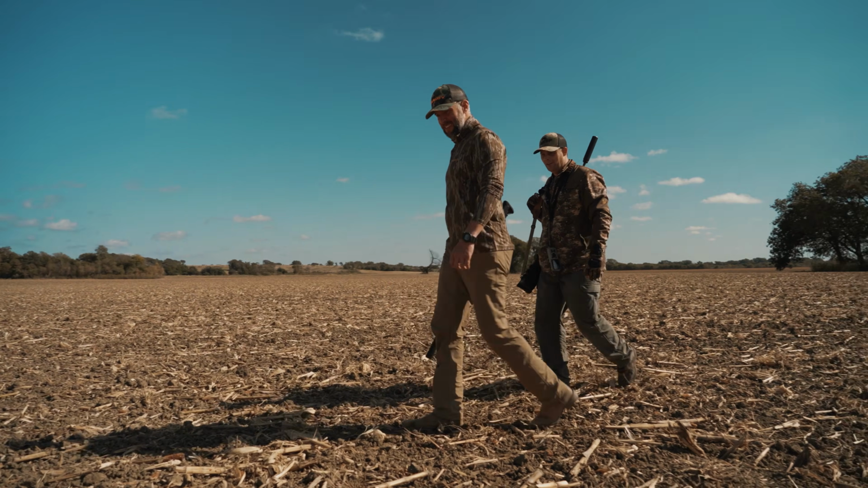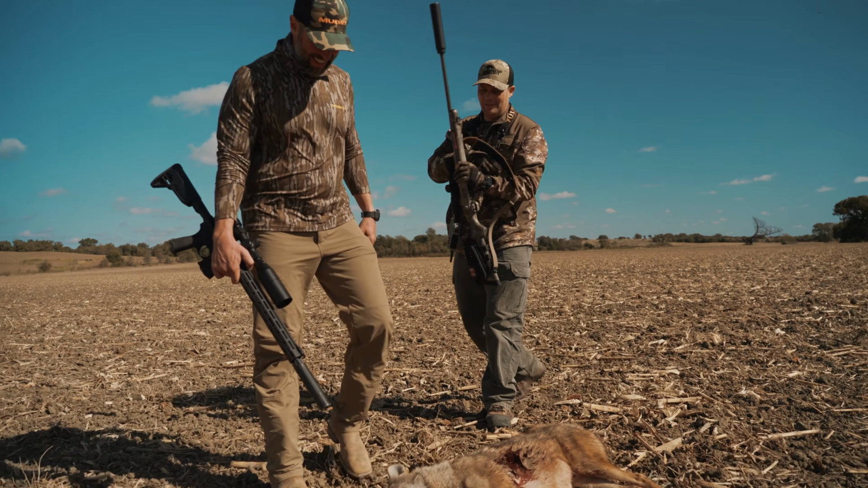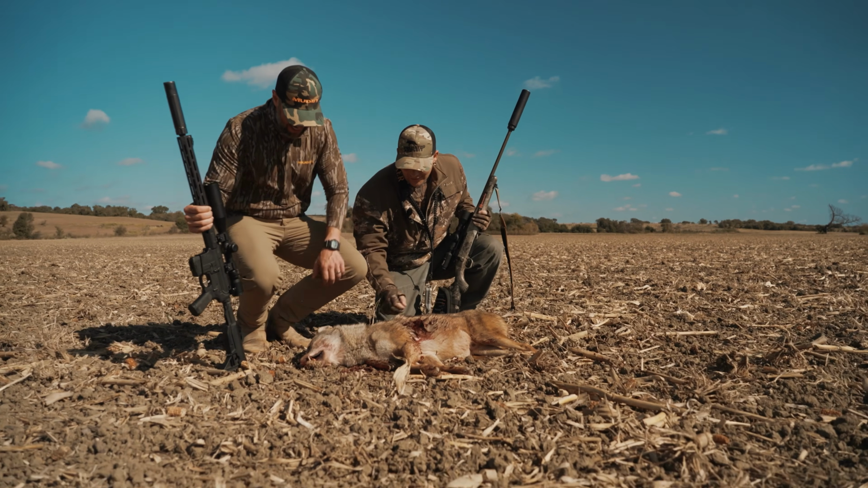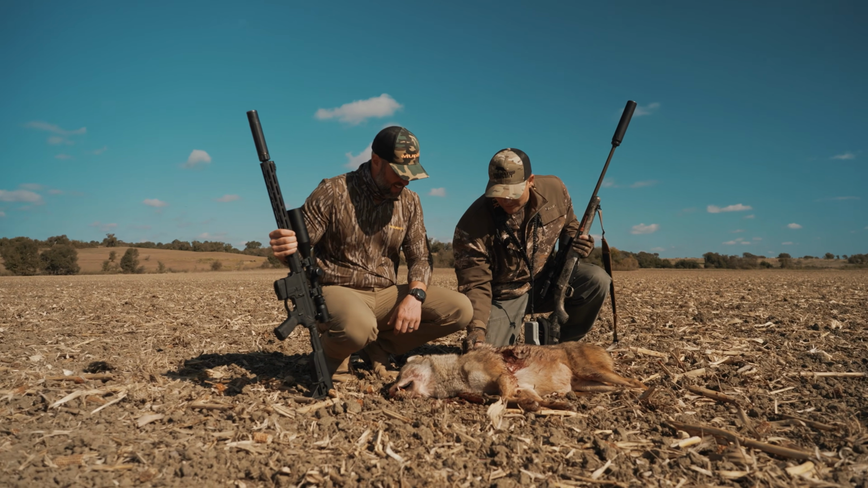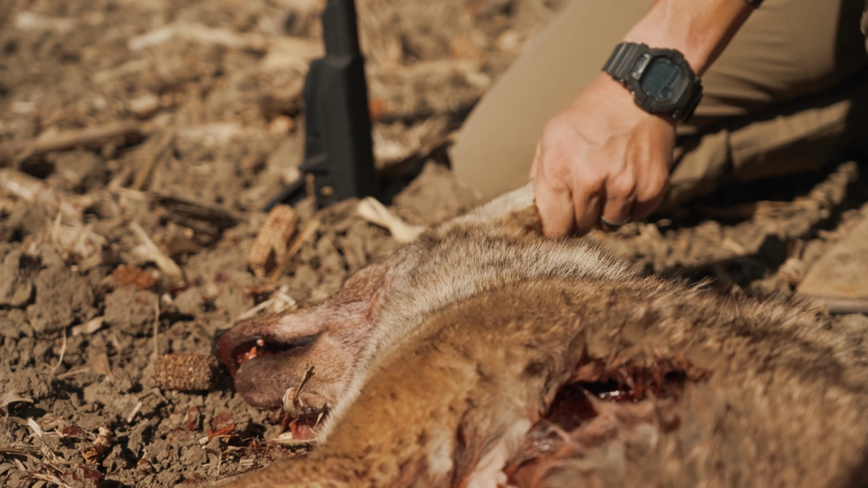Well, there's no doubt that's a male. See that from a distance, and that is a big coyote, buddy. That is a big dog. Like I said, I can't believe he spun after that. Gee whiz. That's what I was saying. I saw him and he was ripping and pulling, but I'm surprised he was still standing.